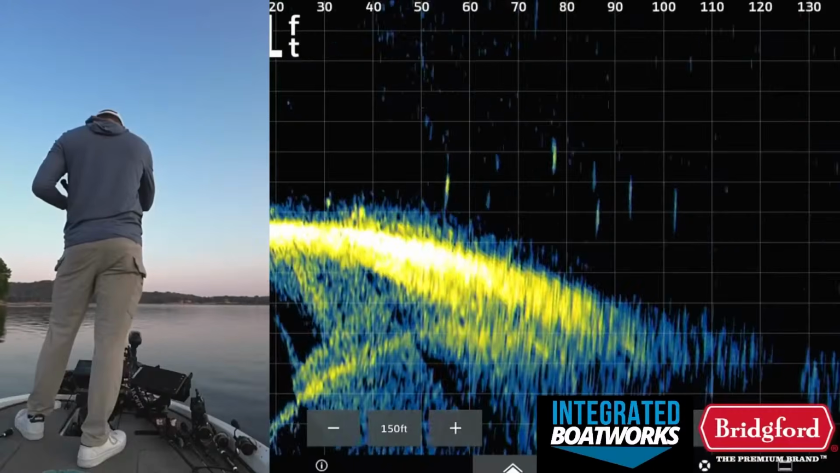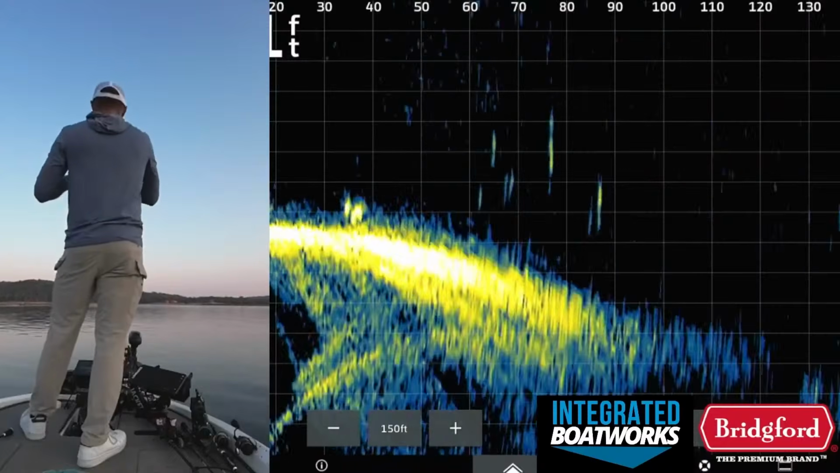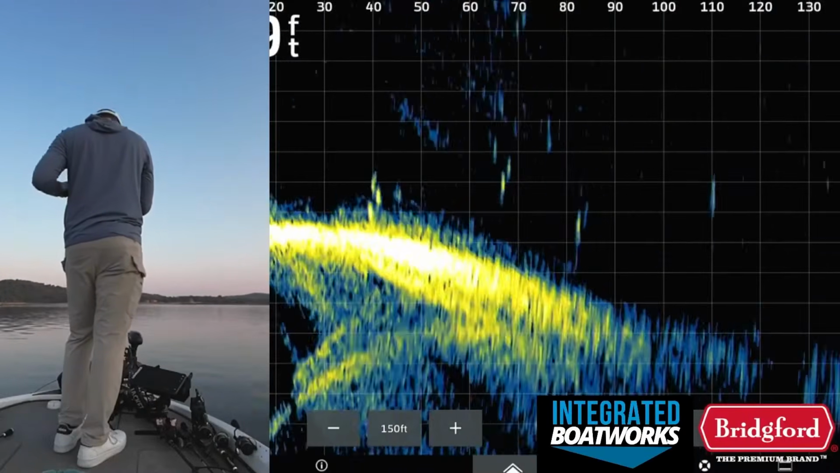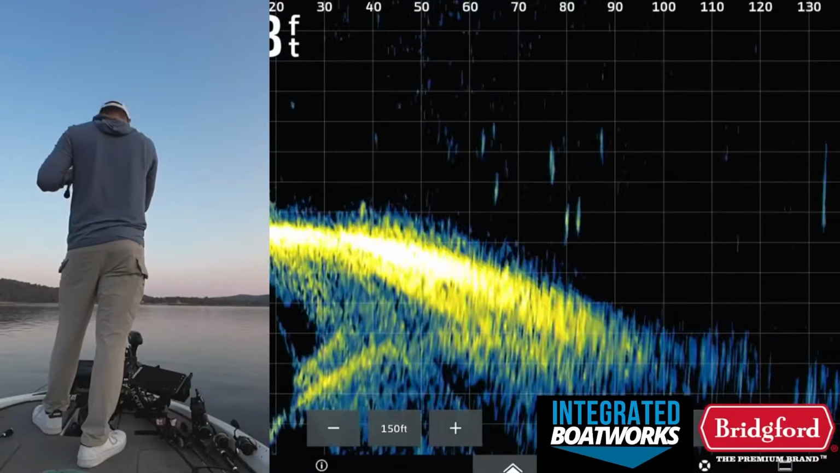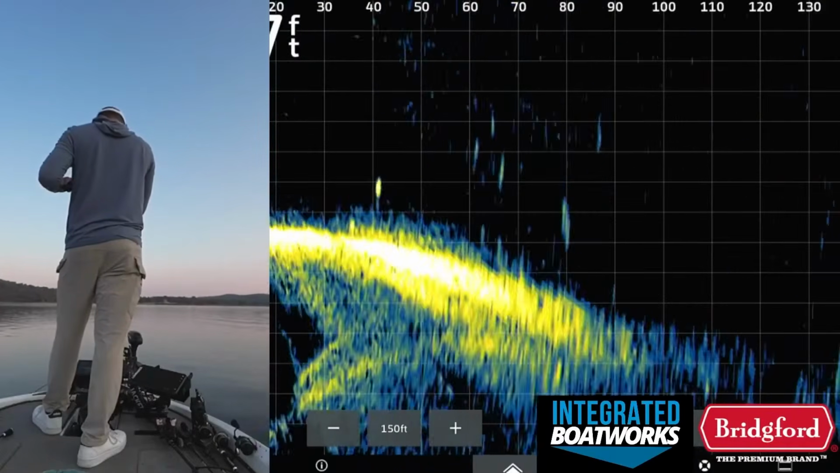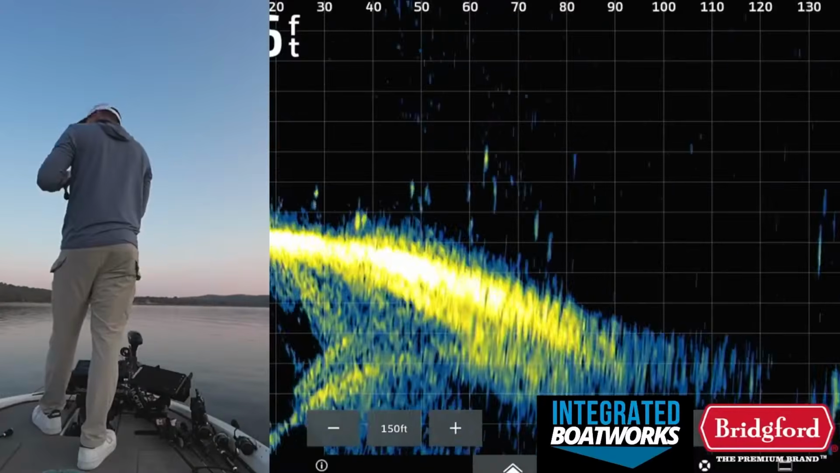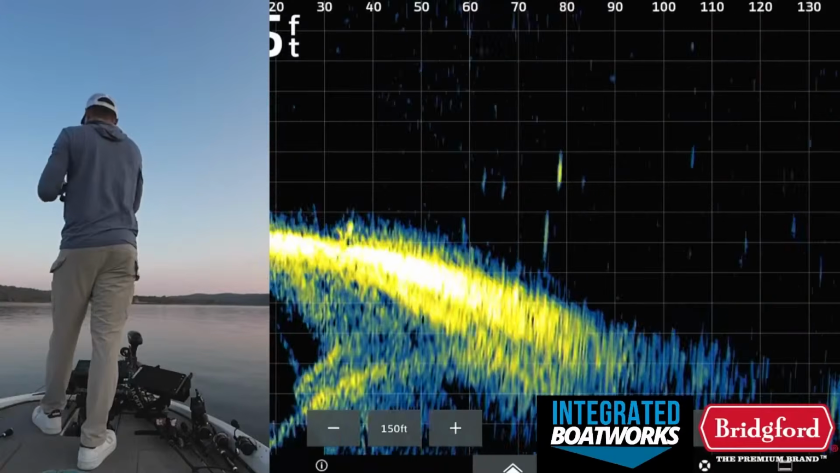Did my bait actually sink down there all the way? It's a bunch of fish right there, though. My bait through them. Guess we're gonna find out what's happening. Busting up there too. Real shallow.